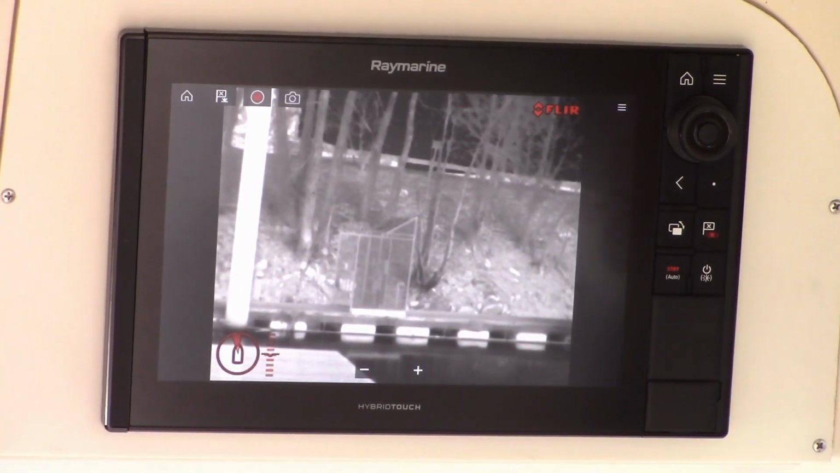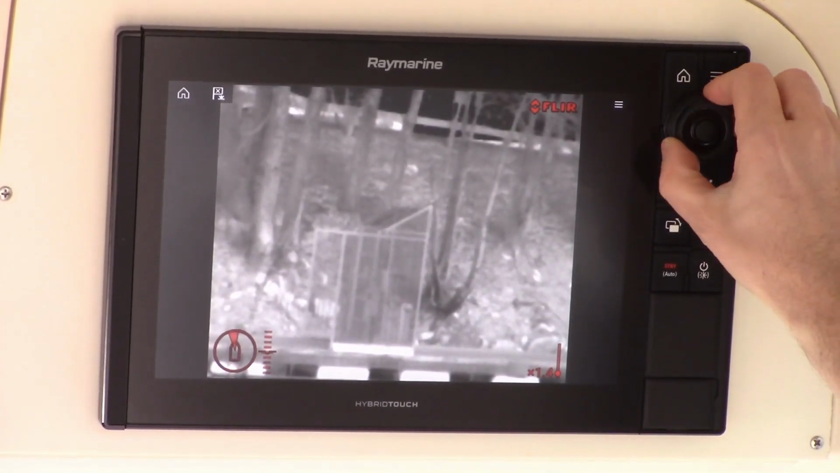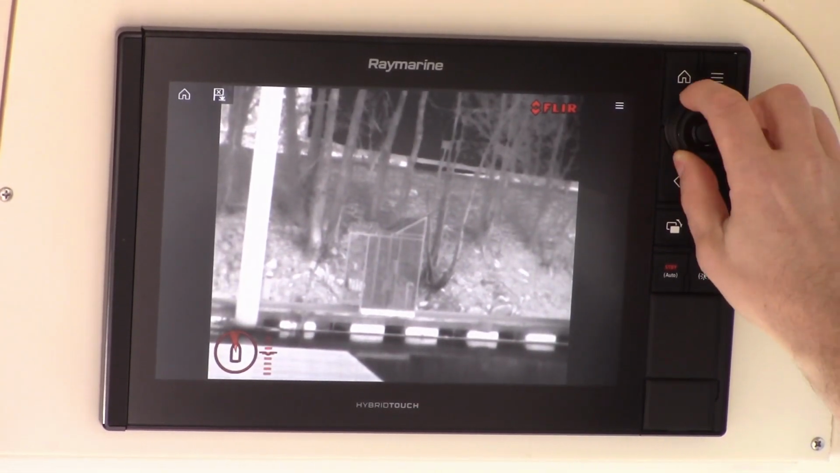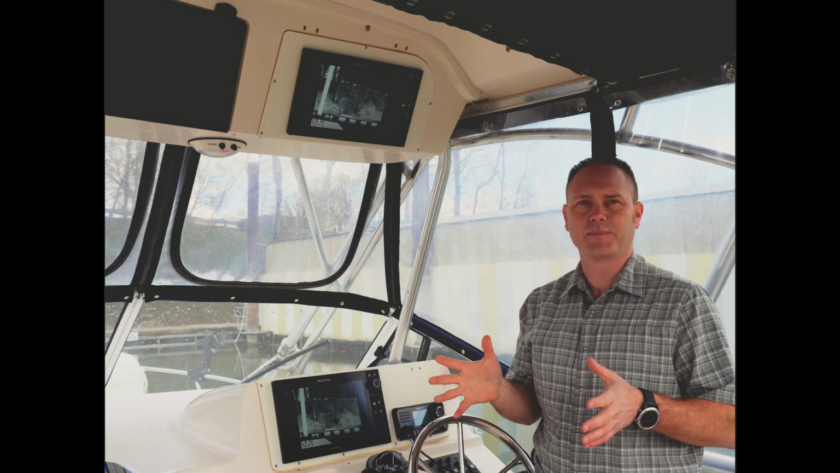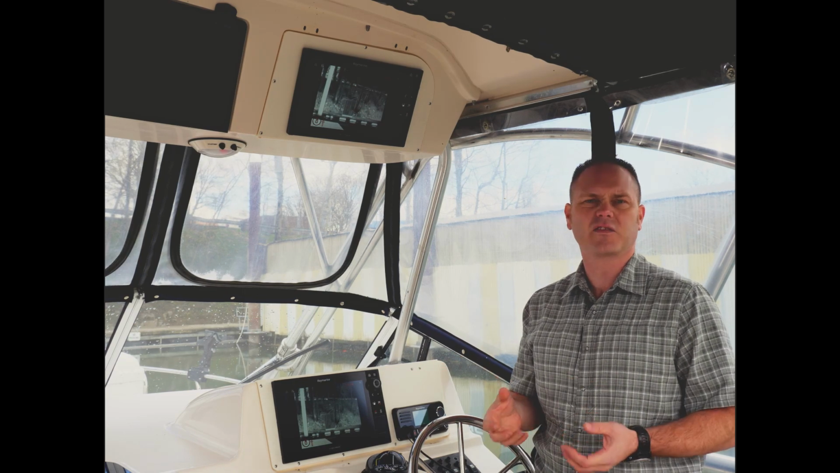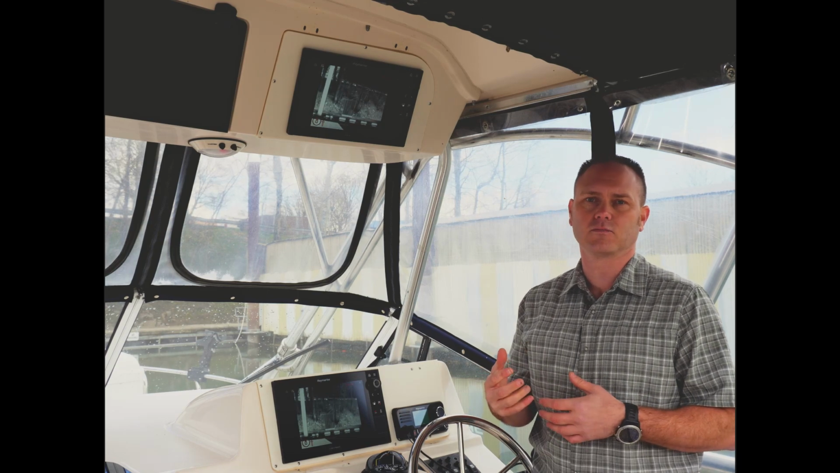The camera's a pan tilt zoom camera, so I can twist in and you can see we can go all the way into a 4x digital zoom on the camera, or we can back all the way out to a 24-degree field of view. That's 24 degrees horizontal, which is kind of the sweet spot when you have a camera for close range navigation. It's got a wide enough field of view that you have a lot of situational awareness, but it's narrow enough so objects aren't really closer than they appear.